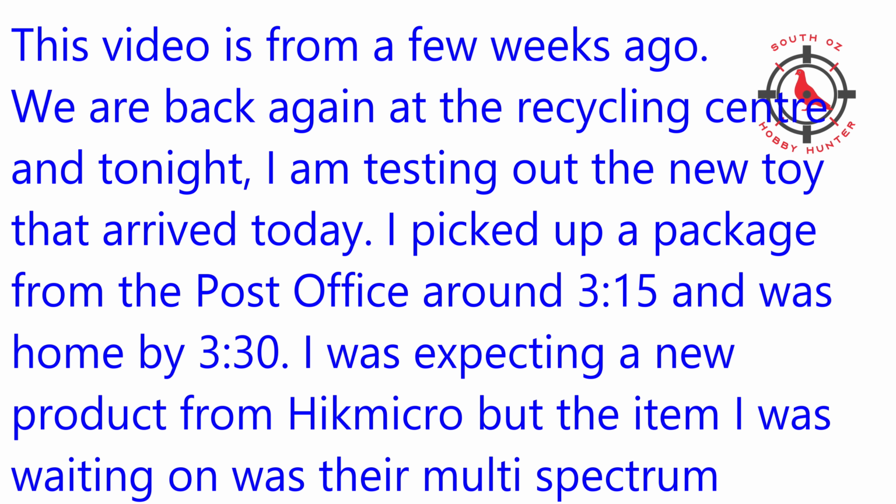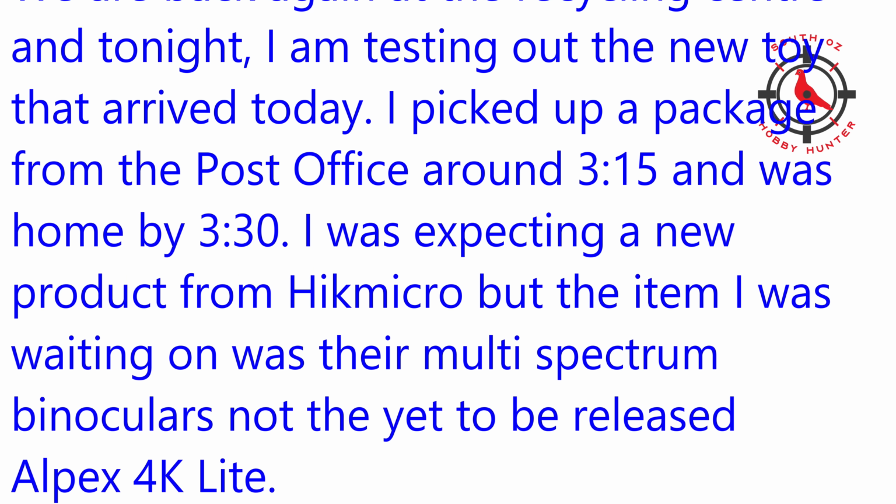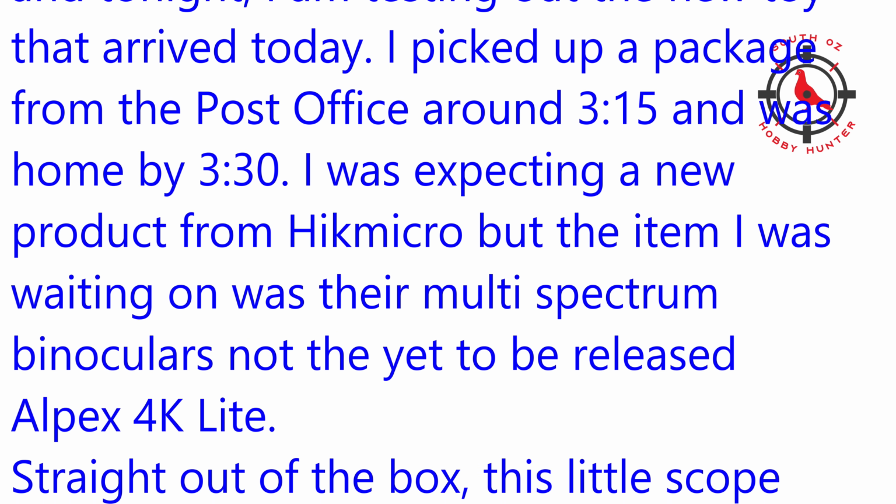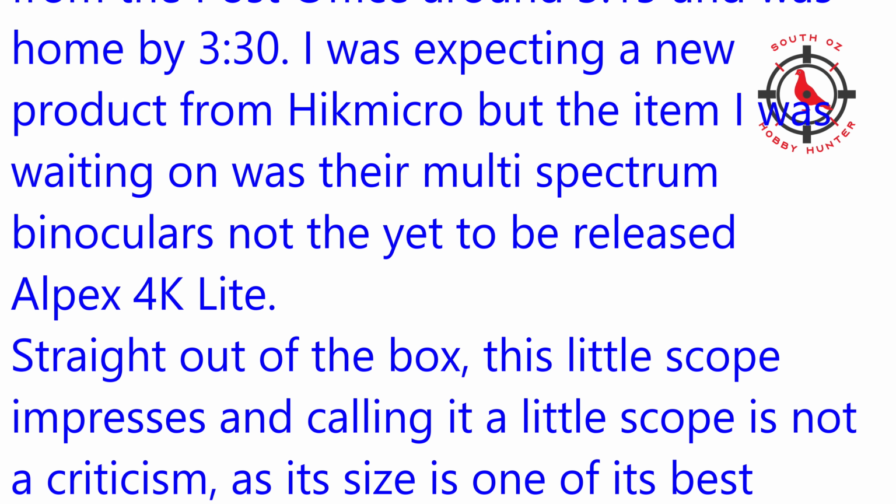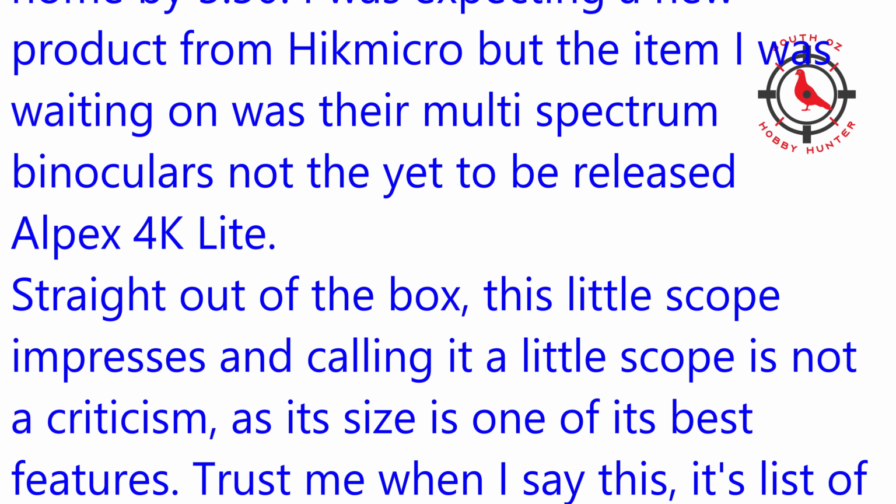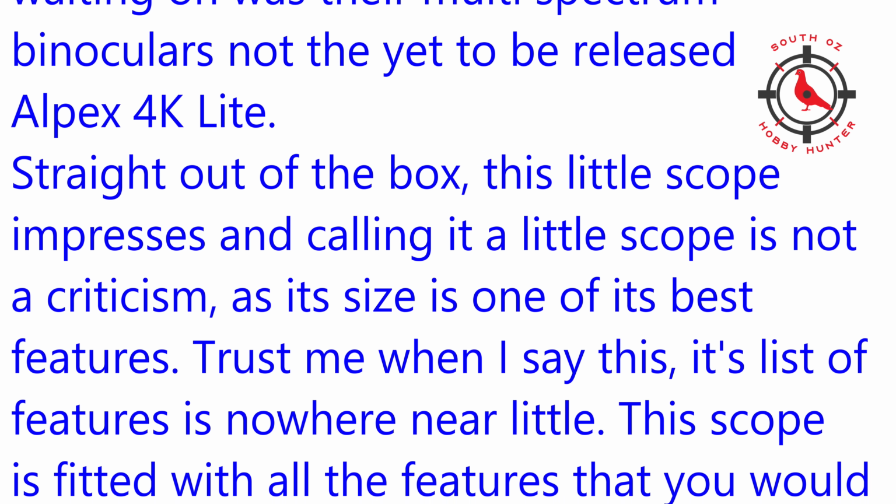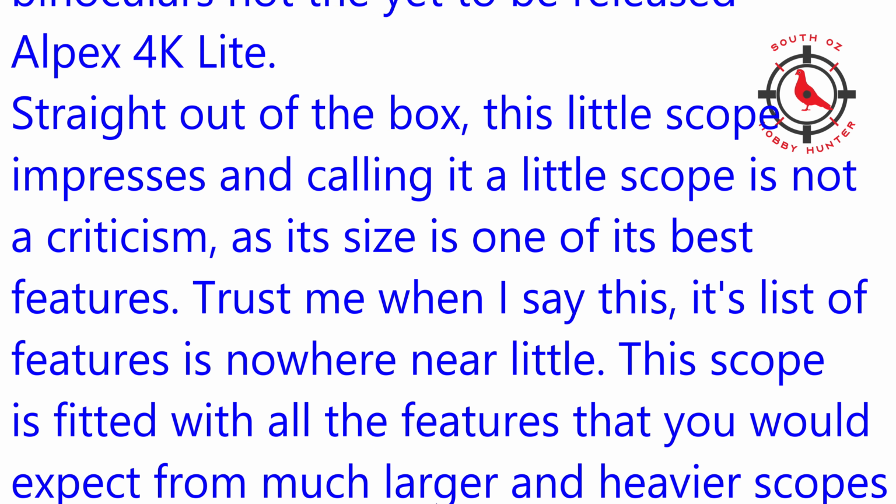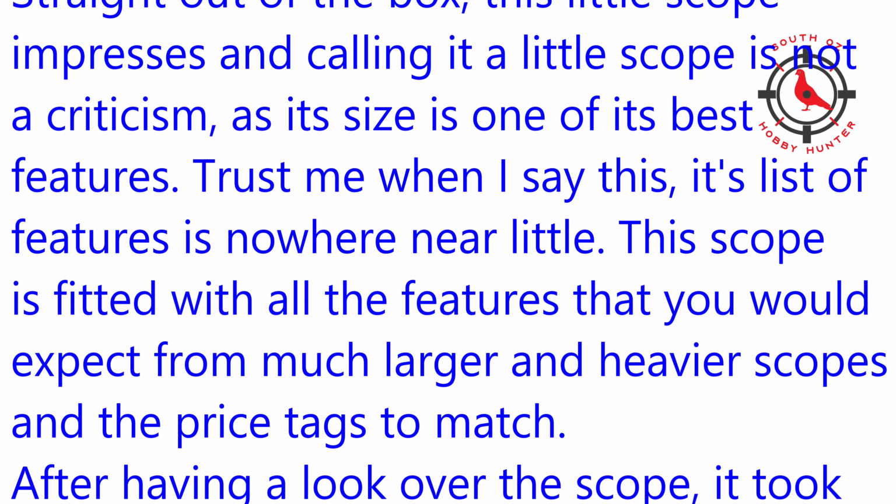I was expecting a new product from Hikmicro, but the item I was waiting on was their multi-spectrum binoculars and not the yet to be released Alpex 4K Lite. Straight out of the box, this little scope impresses. And calling it a little scope is not a criticism, as its size is one of its best features. Trust me when I say this, its list of features is nowhere near little.